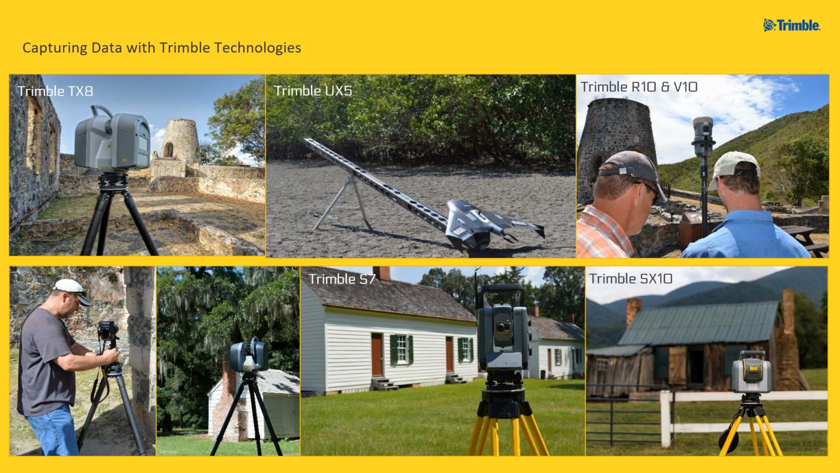Okay, so you've seen snippets of each of the sites. I just wanted to talk about the technologies that were used to capture those sites and some of the techniques that we've employed along the way, and some additional discussion. The Trimble TX8 figured very prominently in a lot of this work.